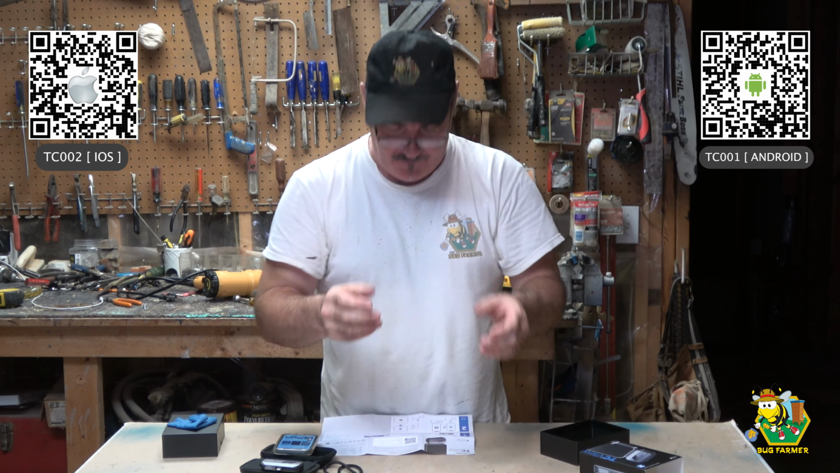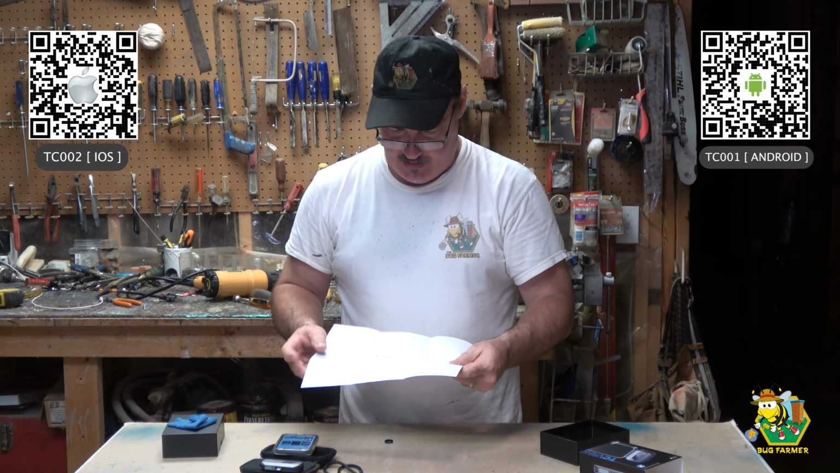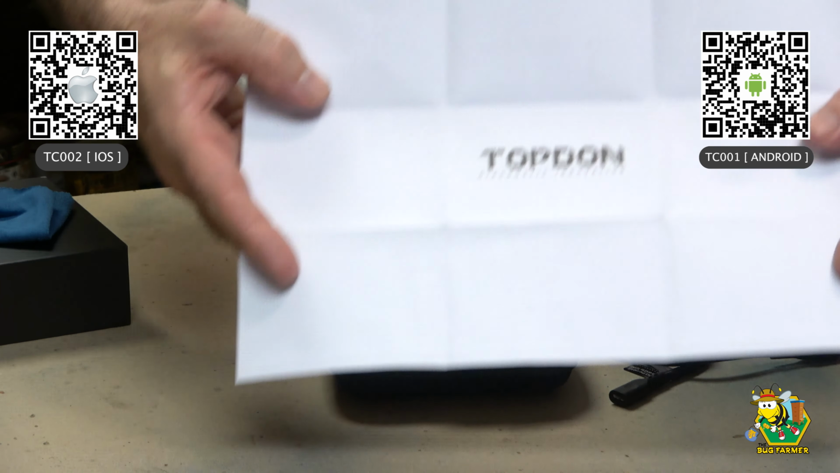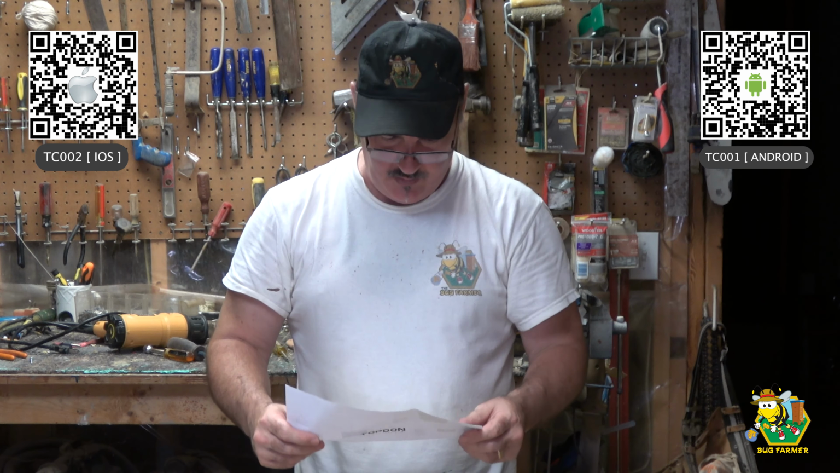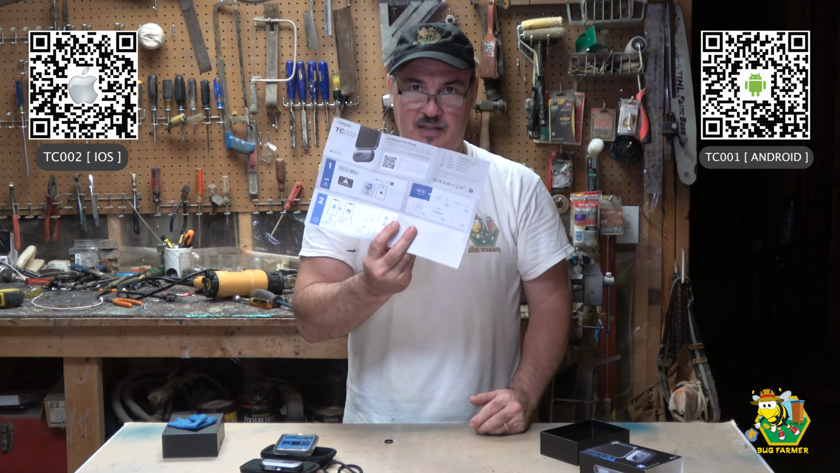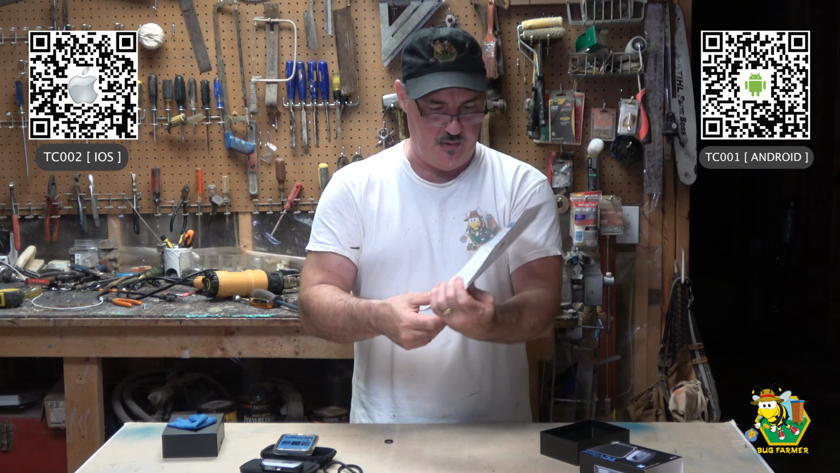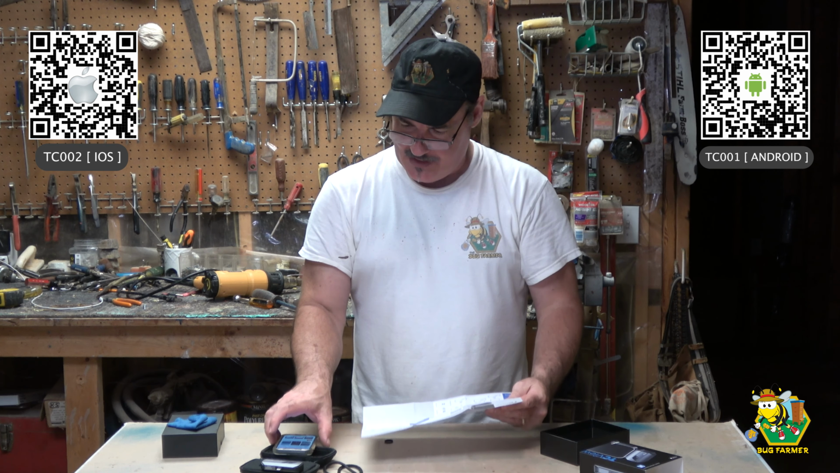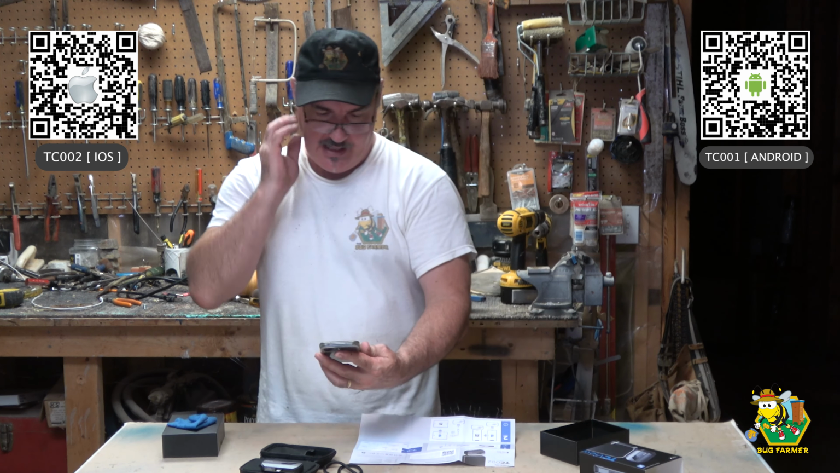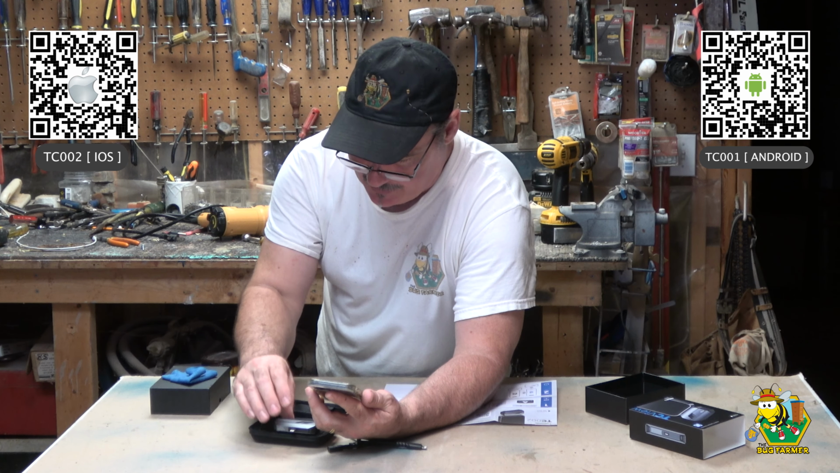So here is a problem. Well, I'm not going to call this a problem, but this is confusing, and I'm going to try to bring it to the TopDon Digital Innovations people. I'm going to try to let you know that if I'm going to download the TC software, there should be a barcode or something that I can scan right here, just a QR code that takes me directly to the software download in the App Store. Because when I search for this, I get my TopCon now, and this is a TopDon, not a TopCon.